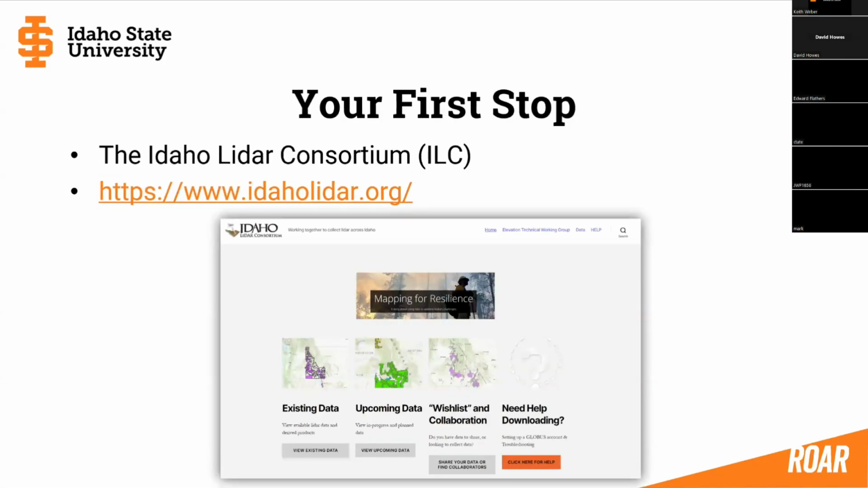Whenever we're talking about Lidar for the state of Idaho, your first stop should be the Idaho Lidar Consortium, ILC. That's the website address right there. In fact, you can get to it just by typing idaholidar.org, and you'll get to that homepage that you're looking at right there. That is run and managed by Josh Enterkind at Boise State University.